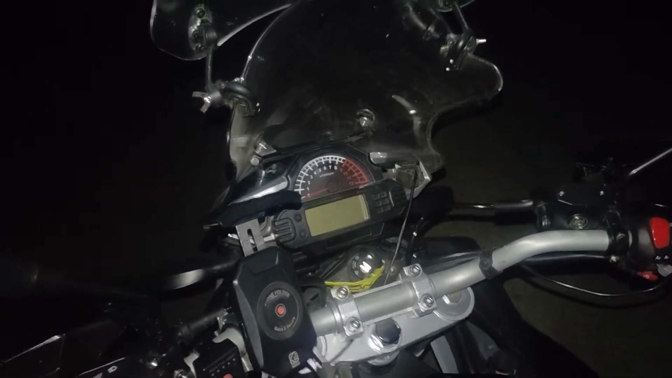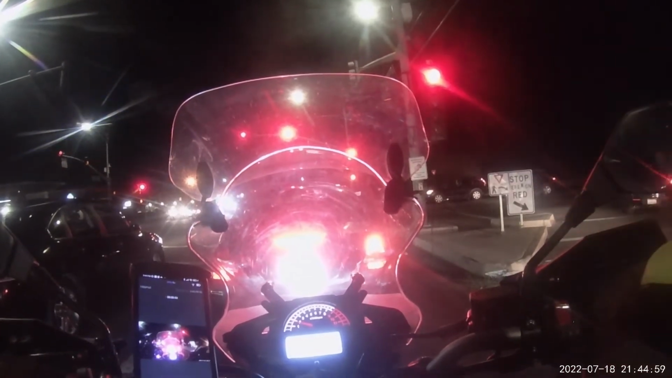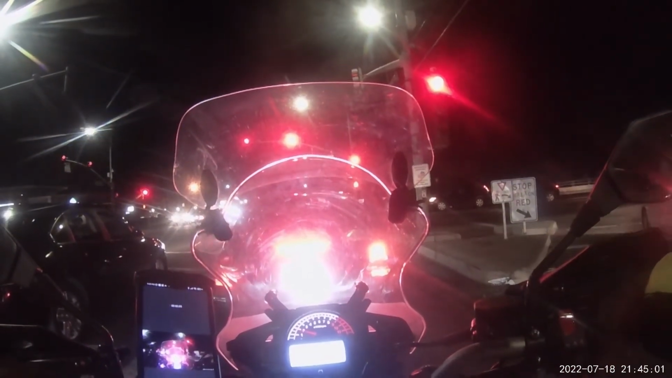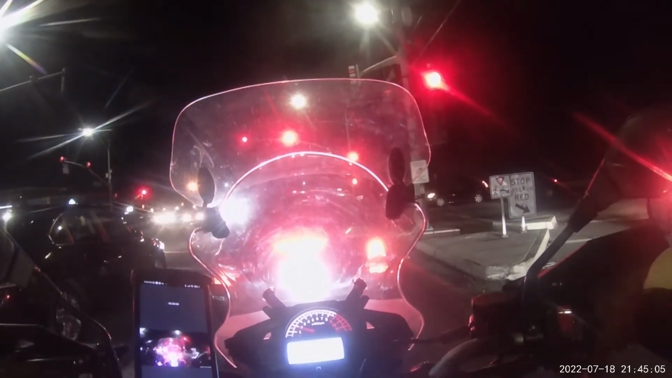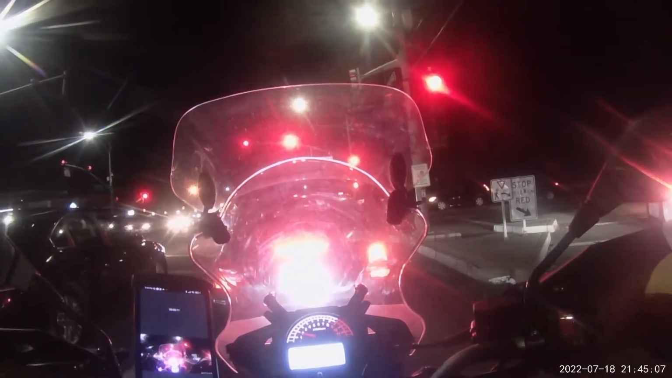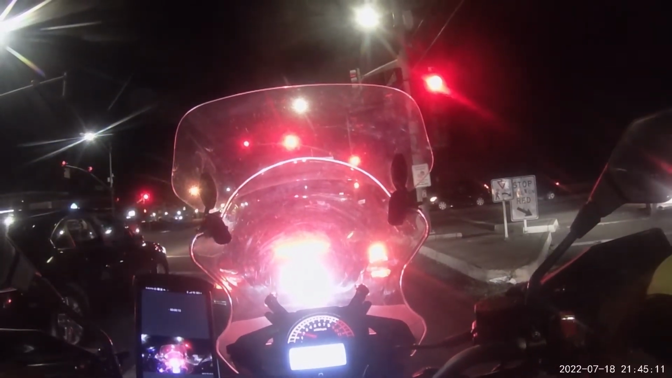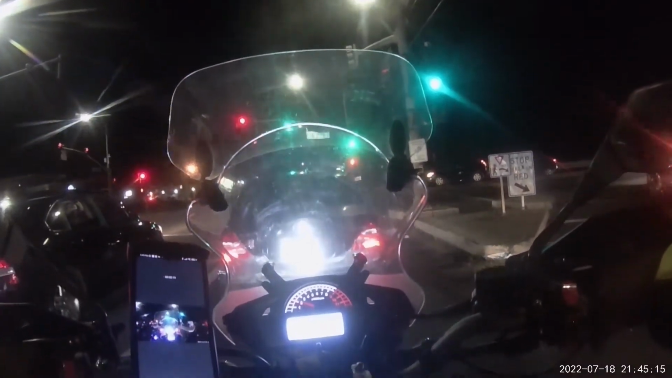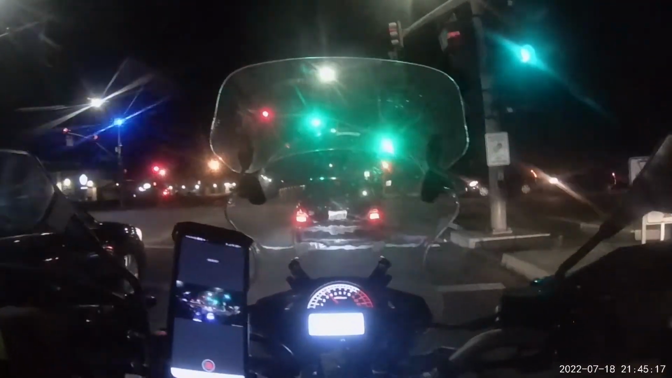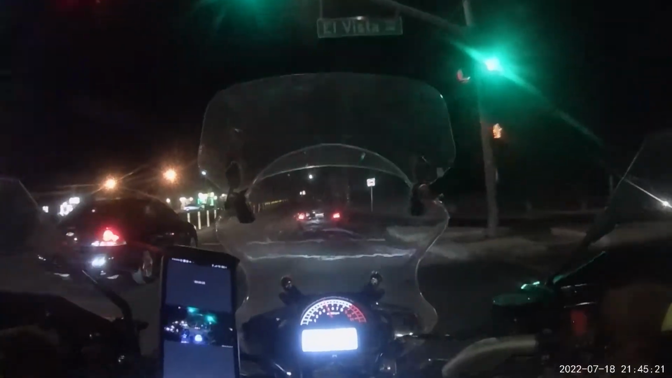Alright guys, starting off here when it comes to this particular clip, we're going to be starting with riding in the inner city. We're going to be showcasing quite a few different scenarios tonight, but I wanted to show you how the headlights would perform in an area that's already quite well lit, where there's a lot of street lights around.